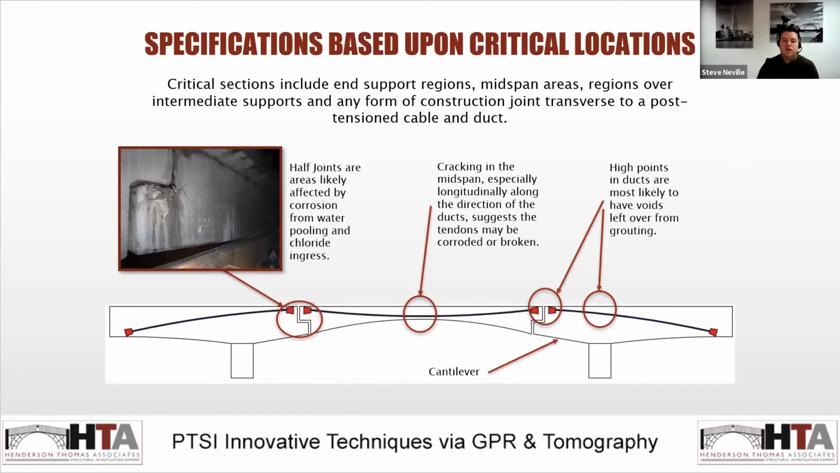So when we receive a specification to carry out a PTSI, the client is usually concentrating on critical locations. So I'll just get my laser pointer.